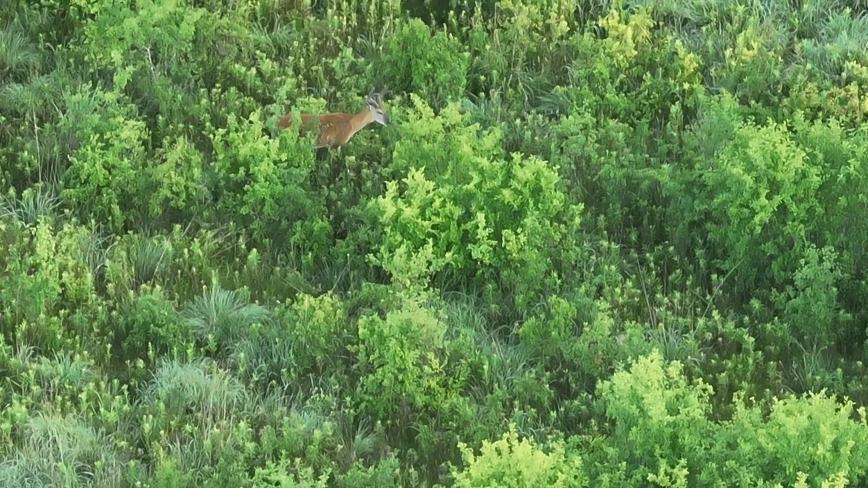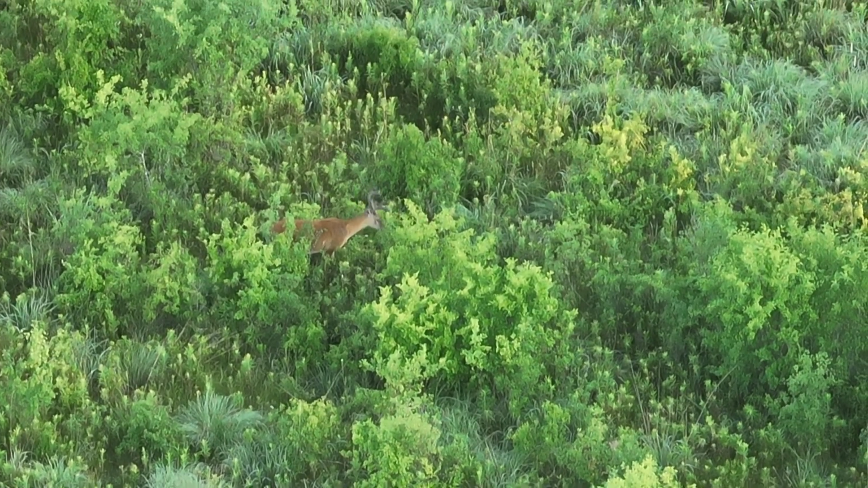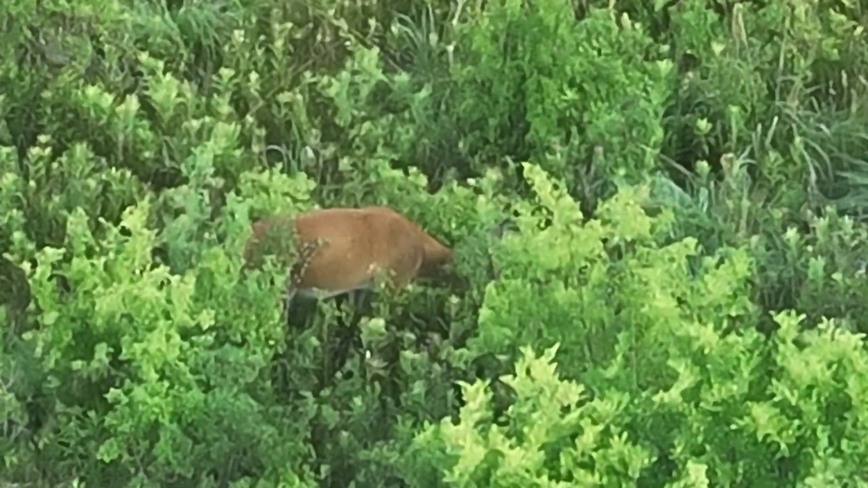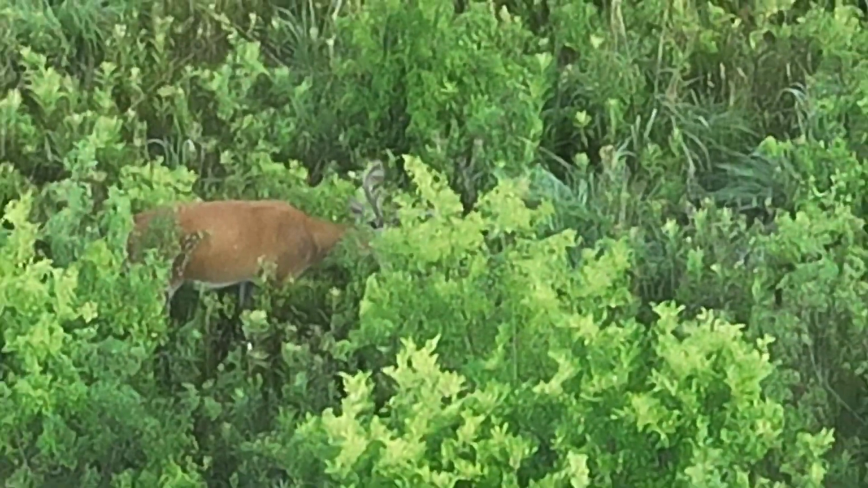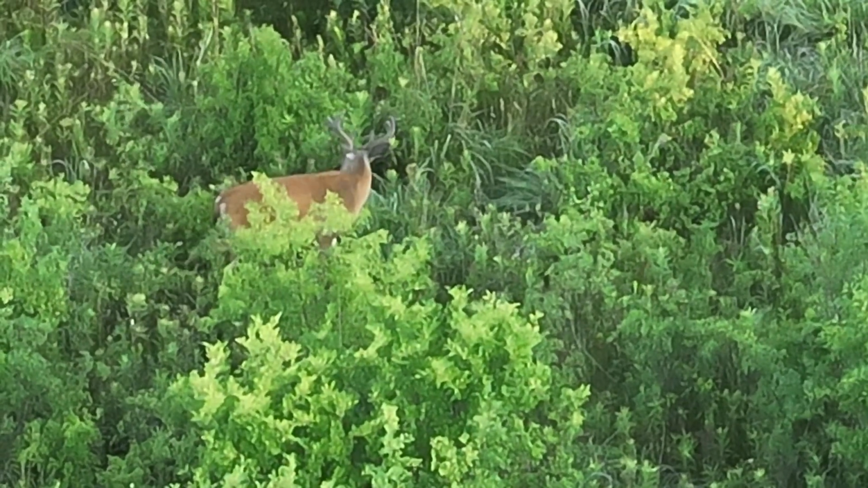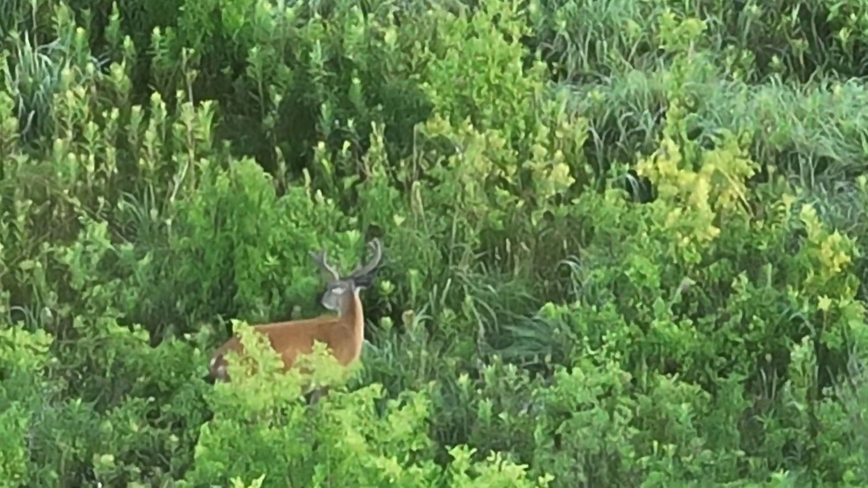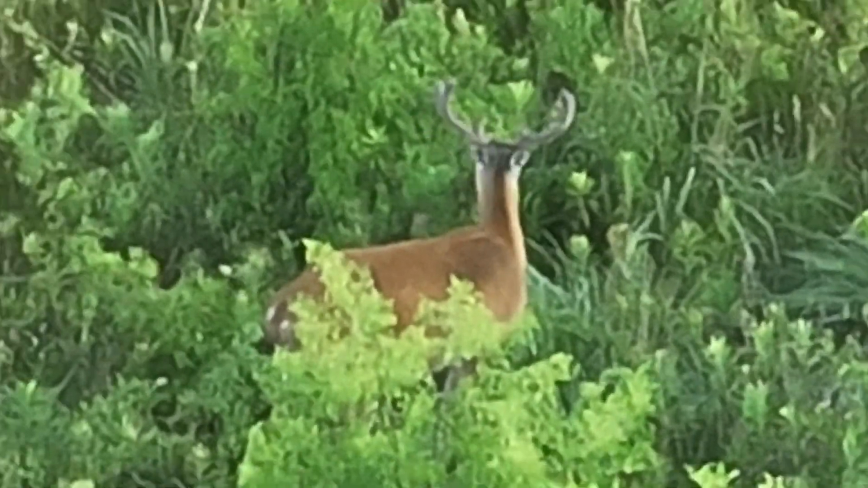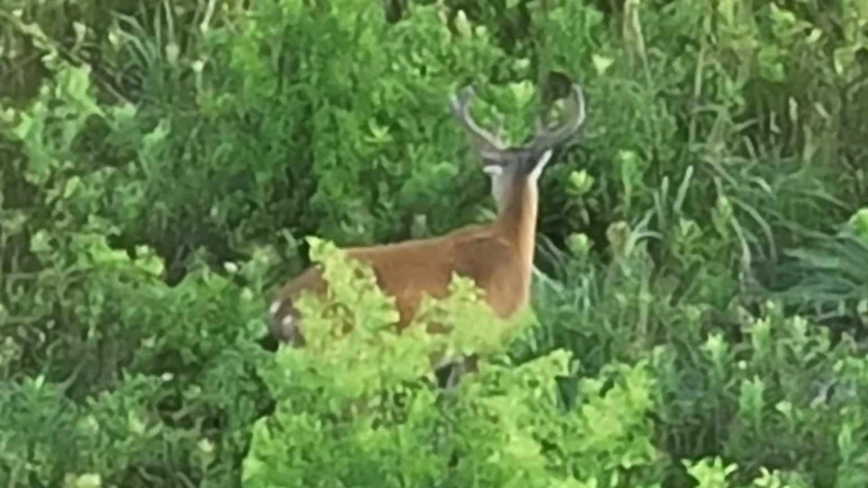Deer number 10, as we position ourselves here, I'm not sure if I missed that particular deer there. So this is deer number 10 or 11, a darker rack, feeding in the same area, more of a wide and rounded, as you can see here, less tall than some of the prior deer, but definitely it's going to be at least a 6 point.